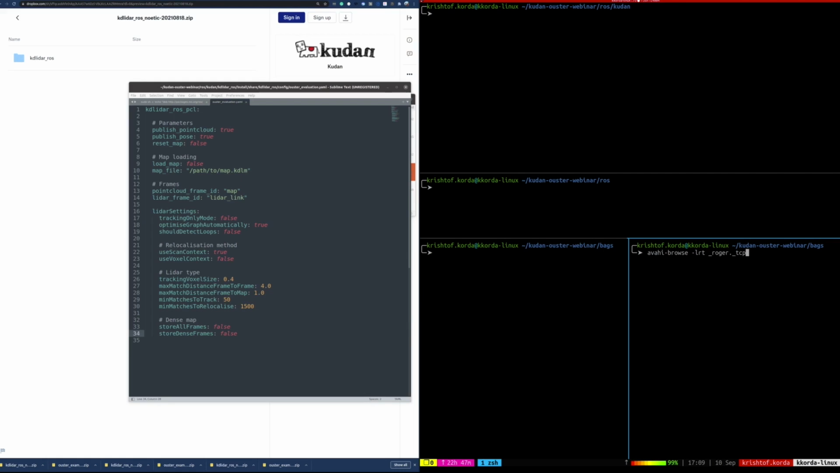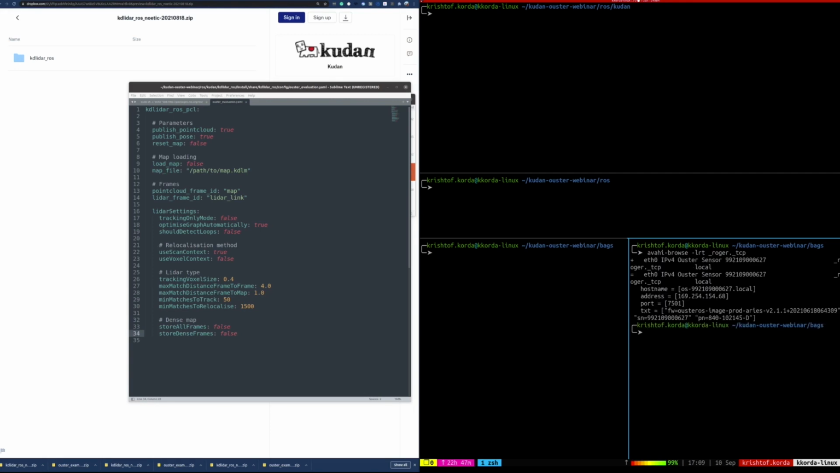Even if the subnet is set incorrectly, you don't have the right IP address, whatever it is, it'll find your sensor for you, and it'll probably tell you what the IP address is that the sensor thinks it's at. So if you've lost your IP address for some reason, you can't find it, this is actually a really good way to find it. So when we look at that, what you see here is we have the IPv4.